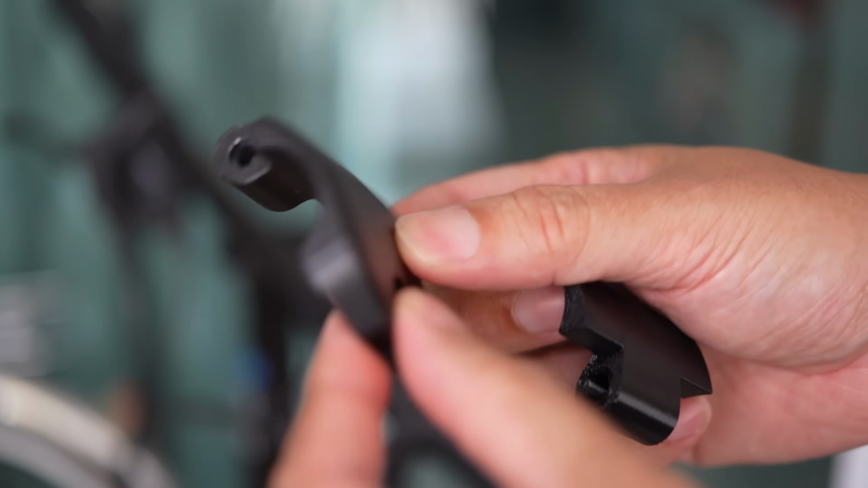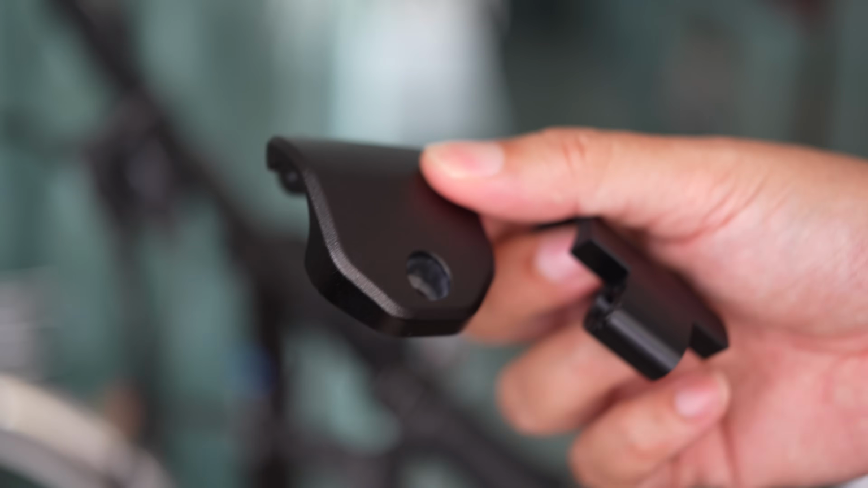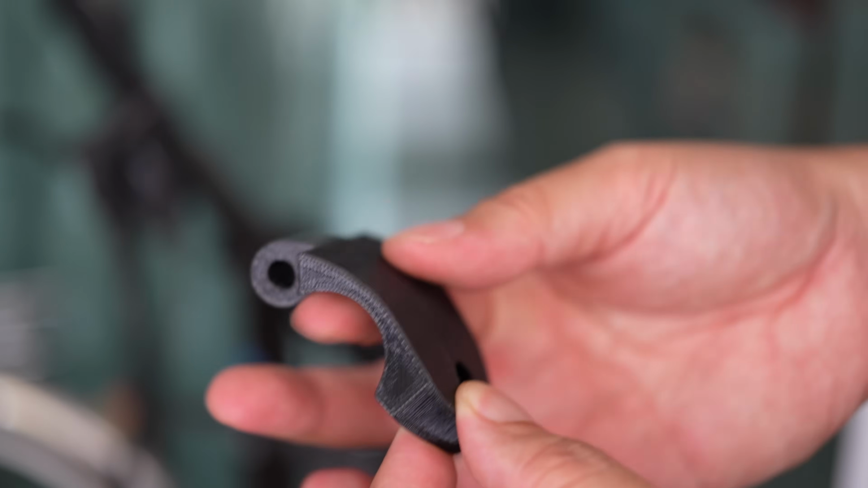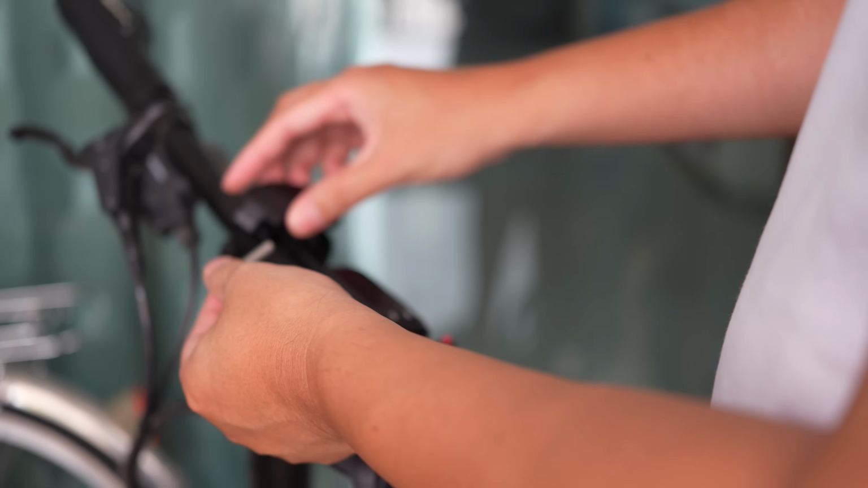As when you apply too much force on the original aluminum parts, it's going to crack and break. I need to apply just enough force to create a friction between the part and the handlebar.